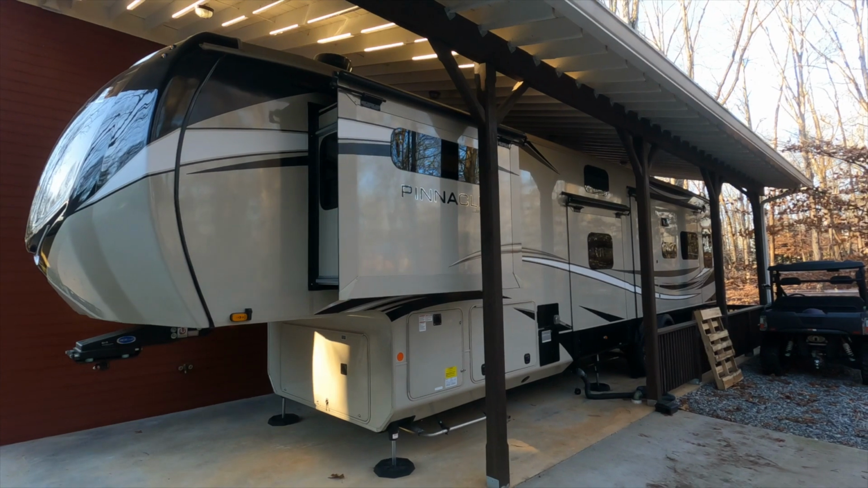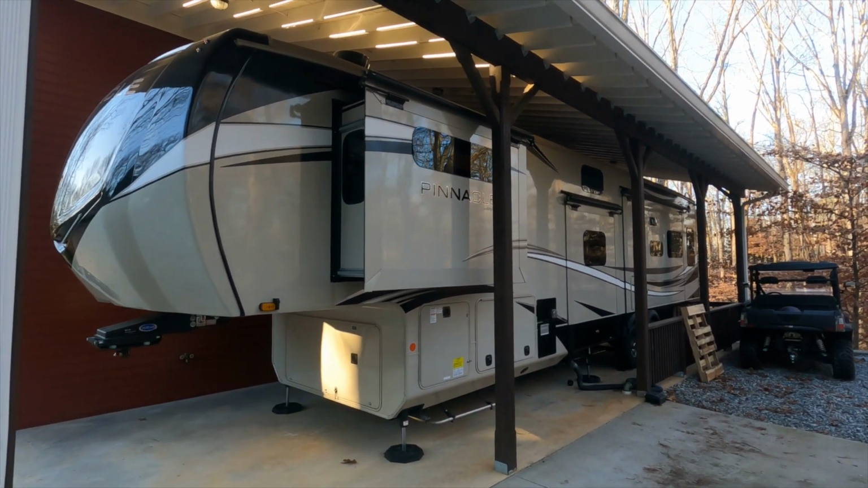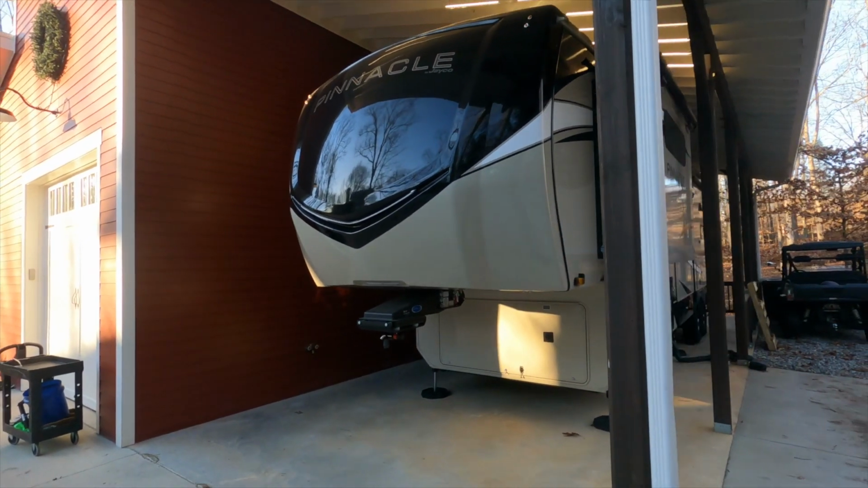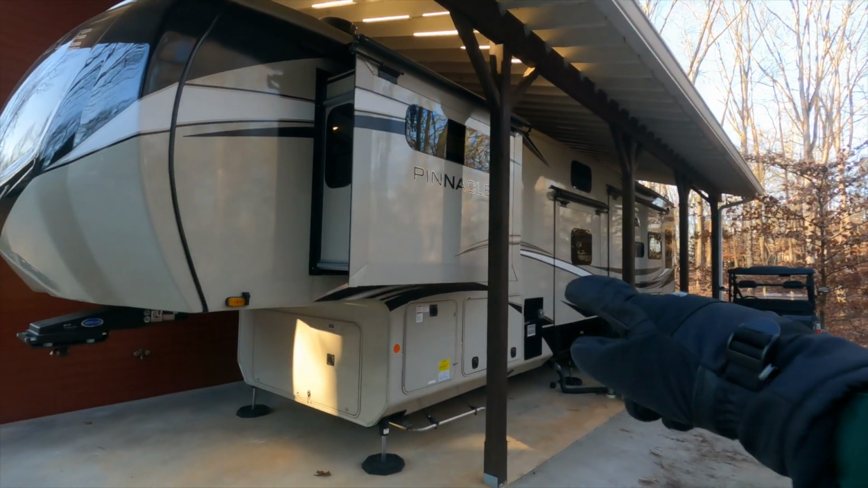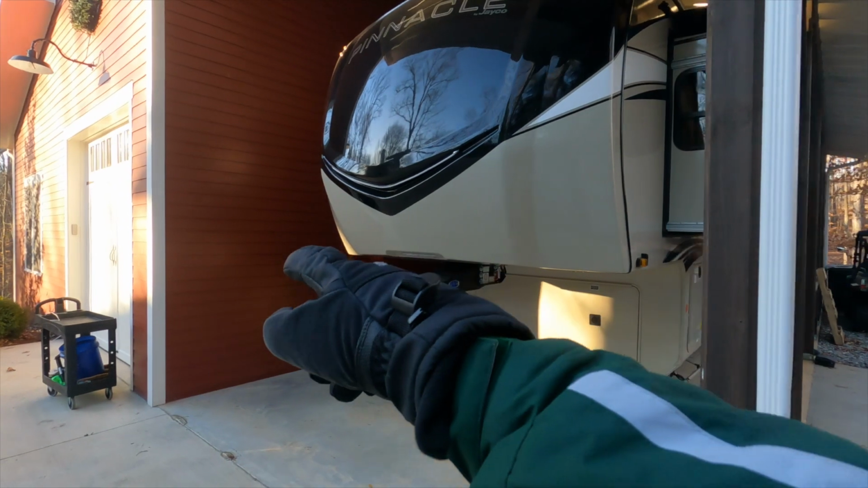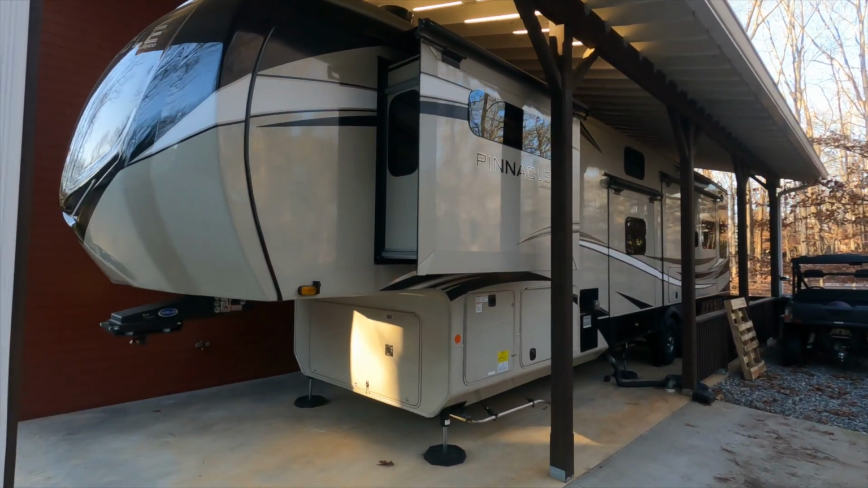But at the end of the day, there's only so much that you can do in terms of R value when you're dealing with a 2-inch thick wall here. Compare that to my barn over here, where I've got a 2x6 wall with open cell spray foam in there. So quite a big R value difference. I don't know that Jayco officially advertises their R value. It's probably around an R5, is my guess. Whereas over here on the barn, with the open cell at 6 inches deep, it's probably closer to an R22. So quite a big difference there.